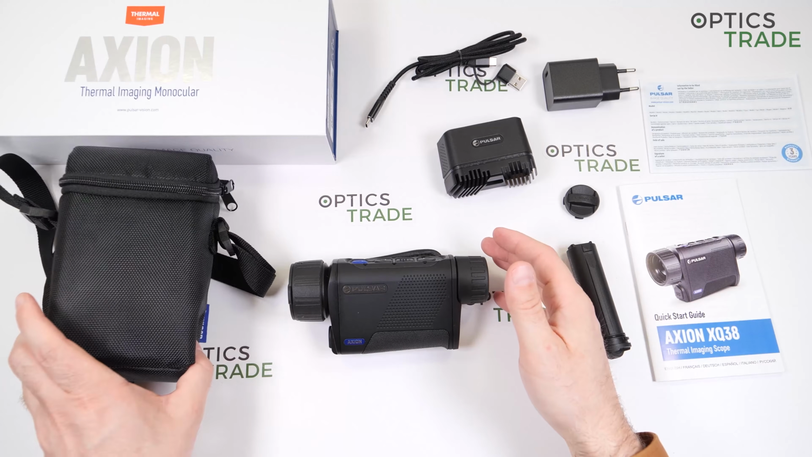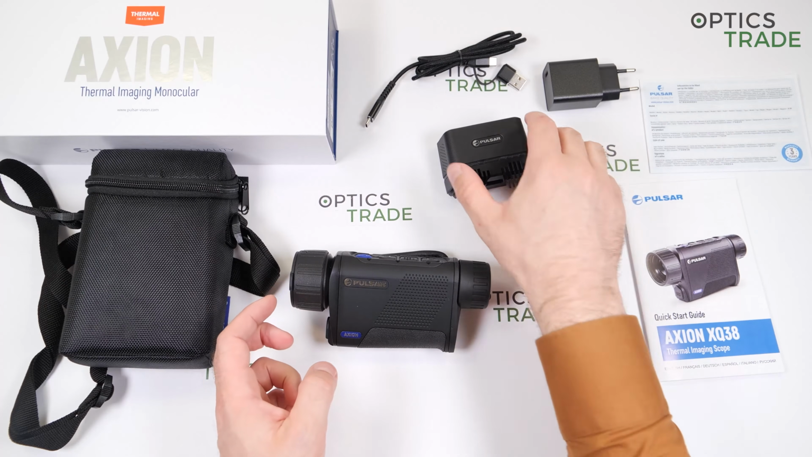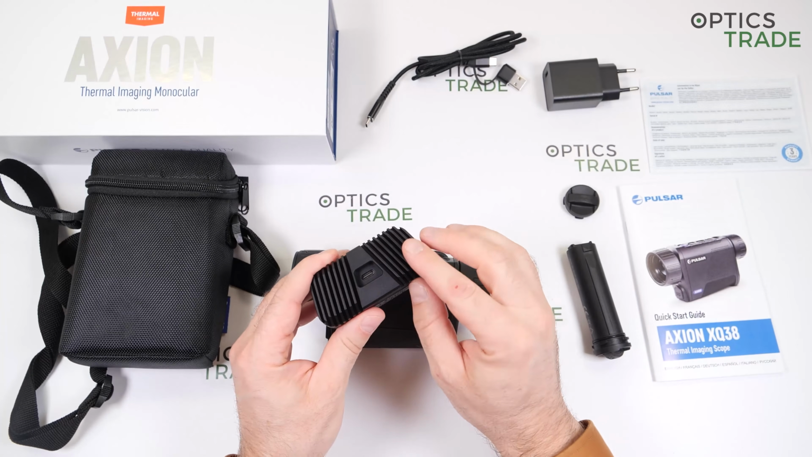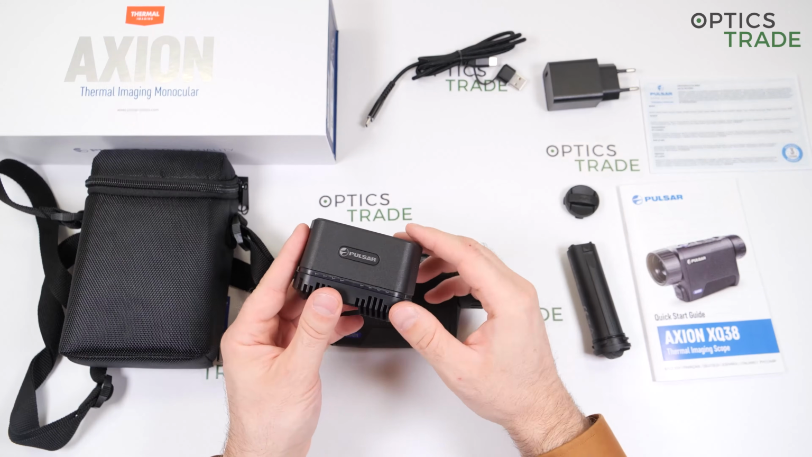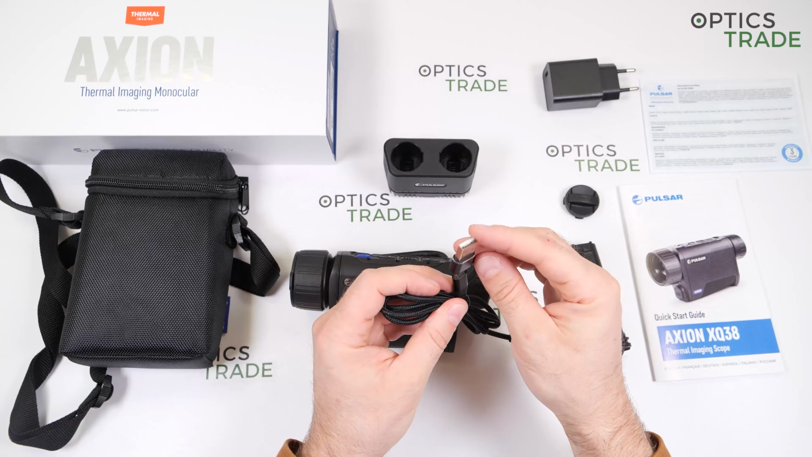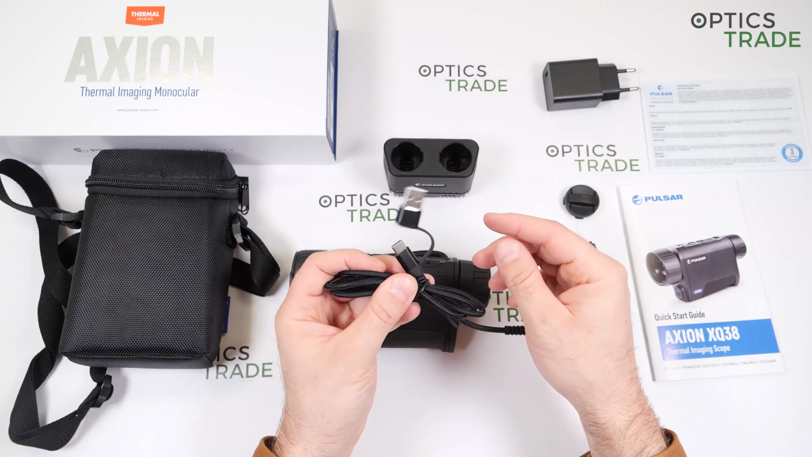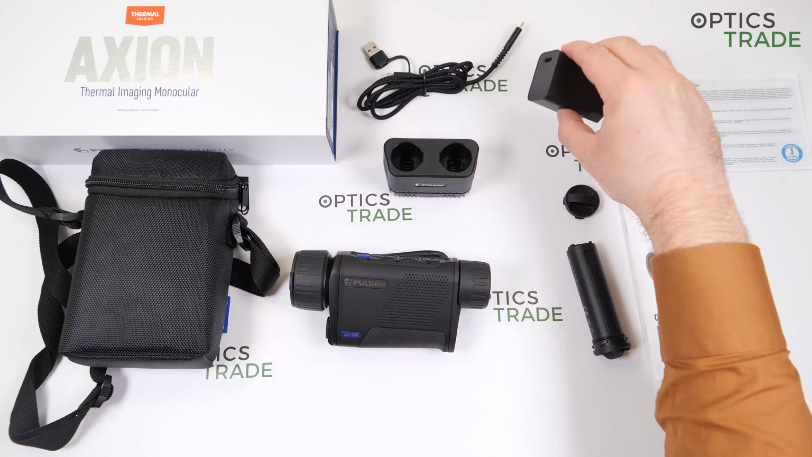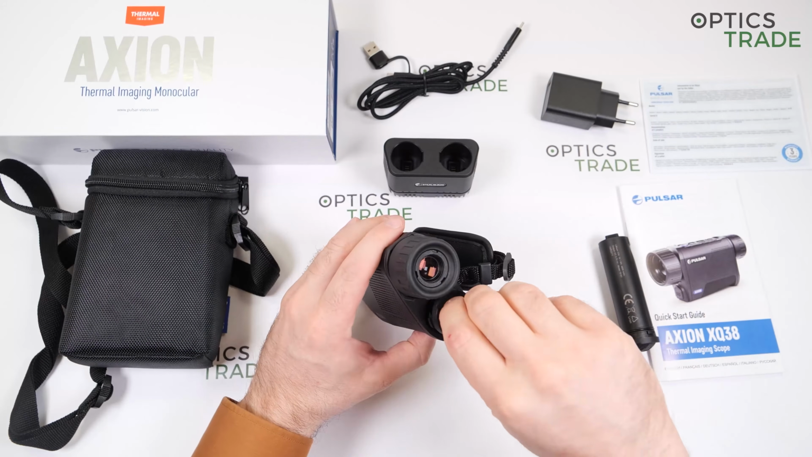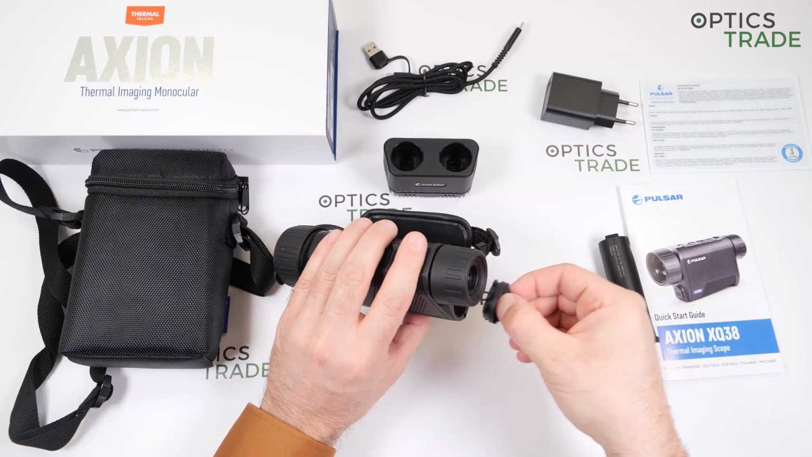Together in the box you get a carrying pouch, a really nice one, a little bit bigger, so you can put something else together with the device in it. A new charger for the APS5 batteries. It's made out of aluminum on this side, really well built, nicely done. A new power cable, which has two connectors, for Type-C and the normal micro USB. So a normal USB and Type-C. And a new charger, a battery. You can see here that without the battery you can still seal down the device if you wish. So you have a cover.